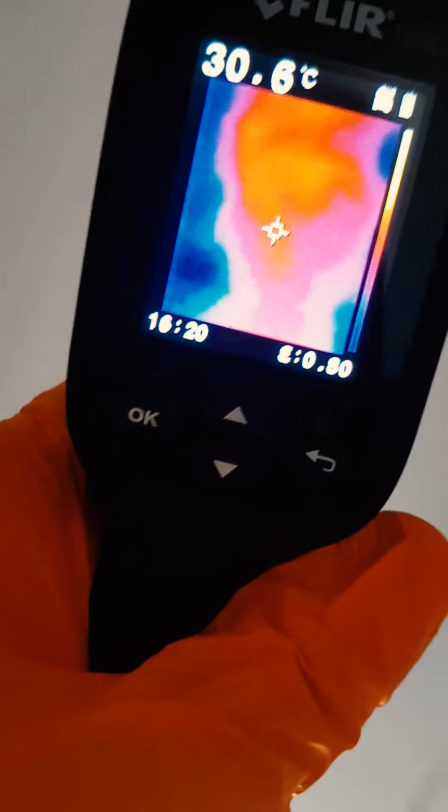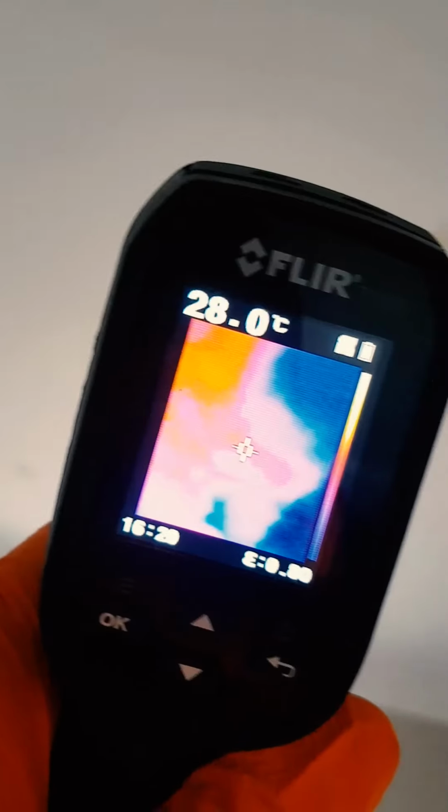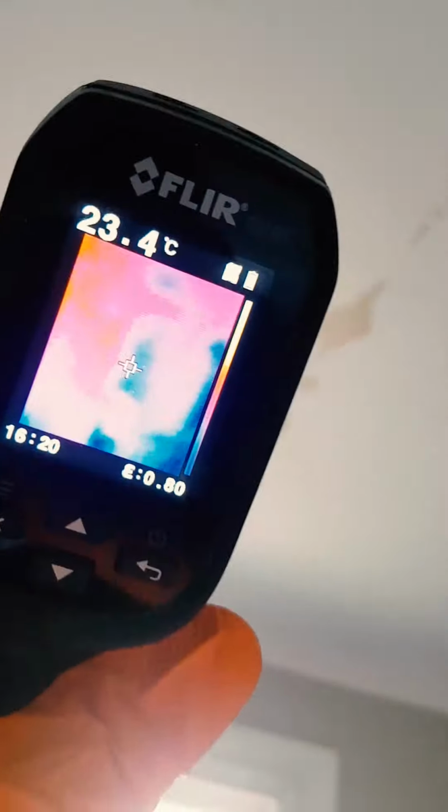So what's more interesting is the rest of our ceiling and where water is traveling. Just look how water spreads across. You can almost see the edges of a joist. Just watch this. Oh yeah, so water is soaking and standing just right here.